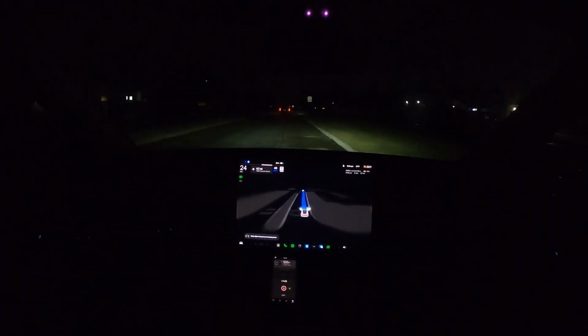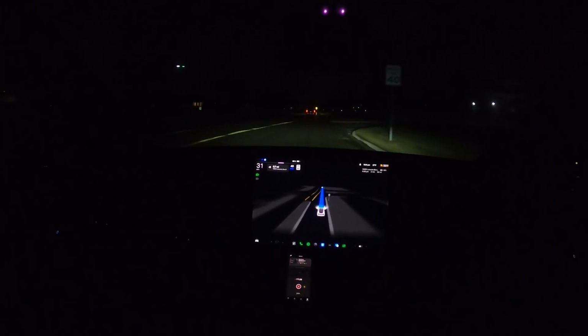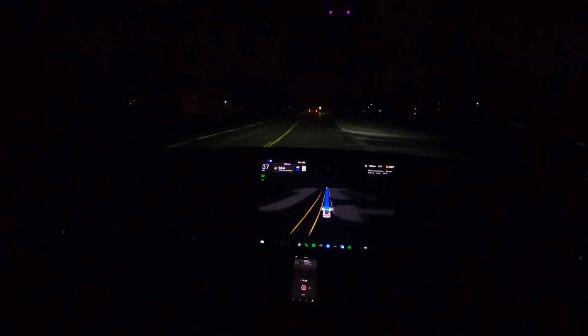The light was yellow as it was approaching and it turned green and it didn't even hesitate or brake. Wow, this system, man, this thing is getting so impressive.